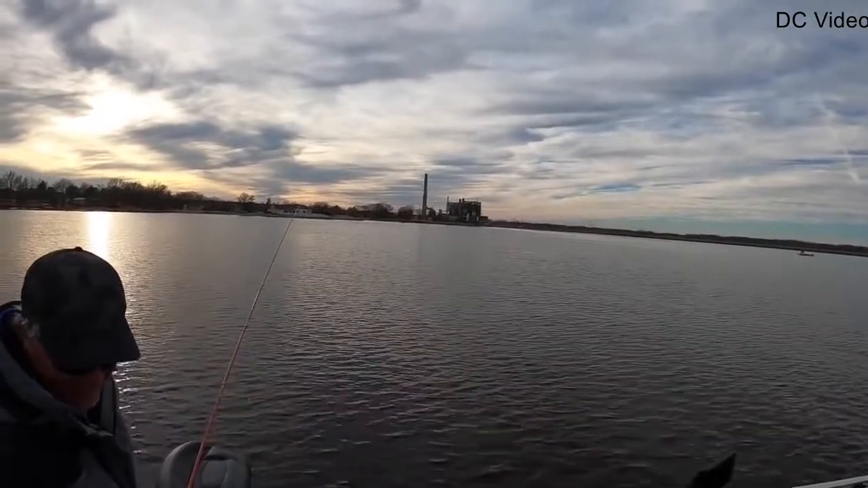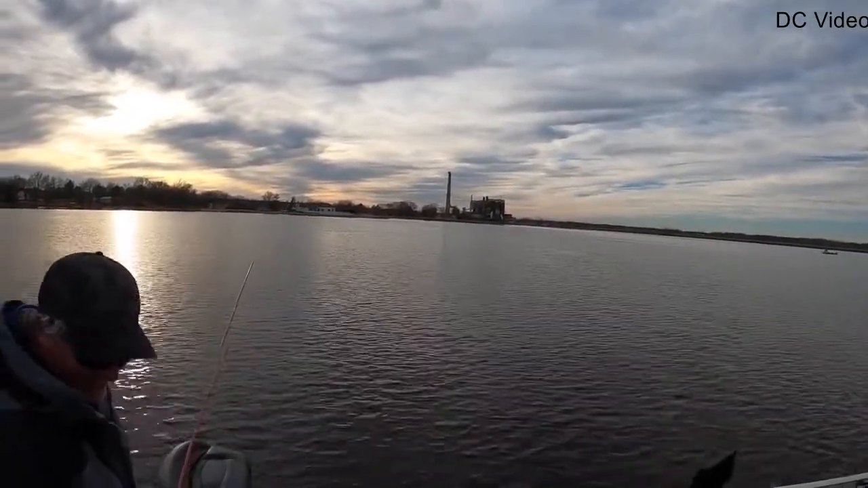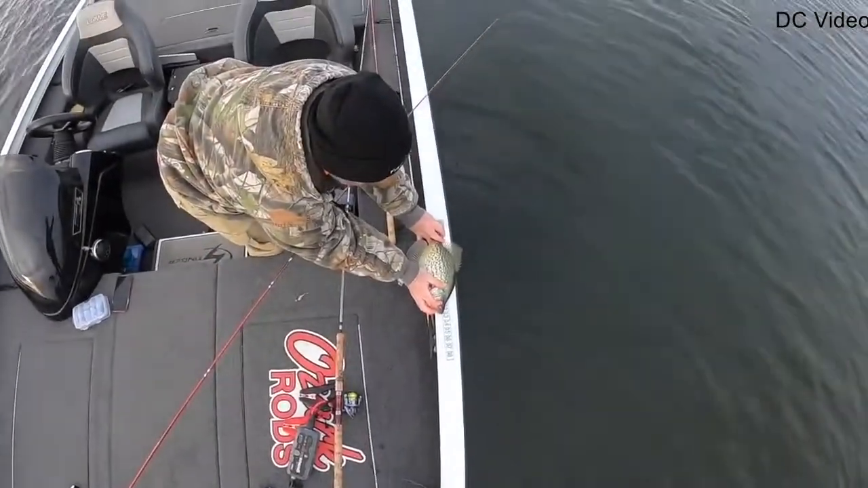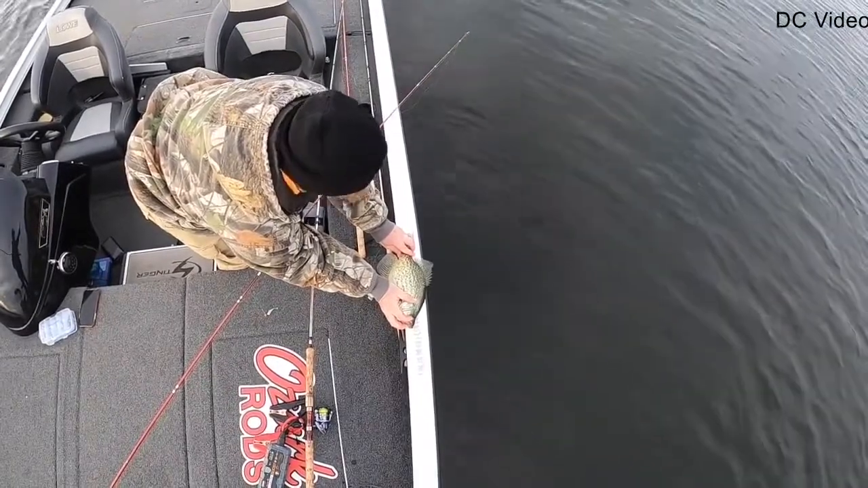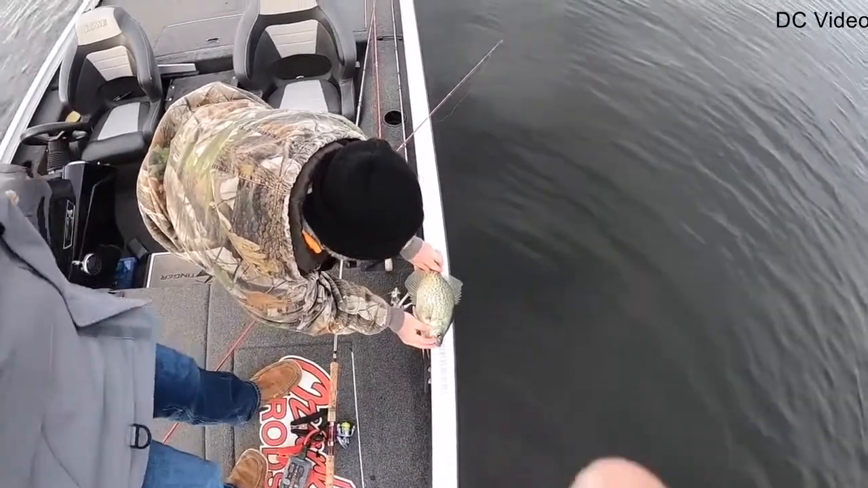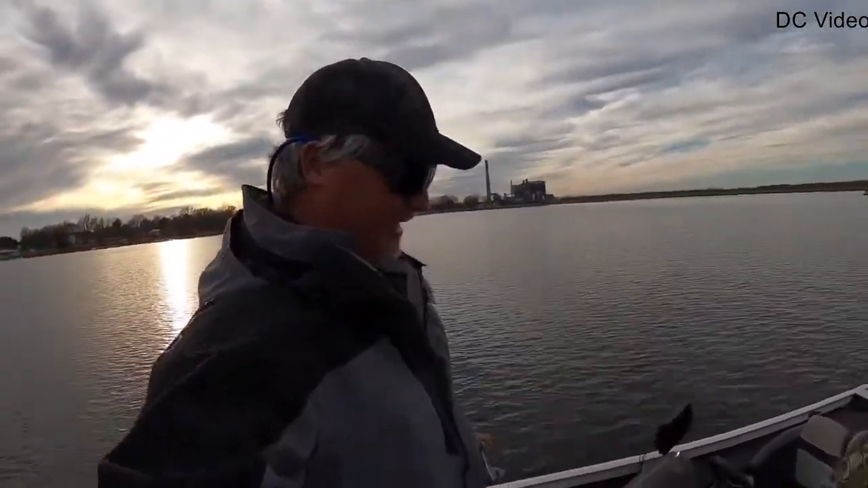Uh-oh. Is that 13.5 or 13? That's 13.25 is what it is, but no, it's 13.5. All right. We'll call it a draw. We had two 13.5s. That's a pig.